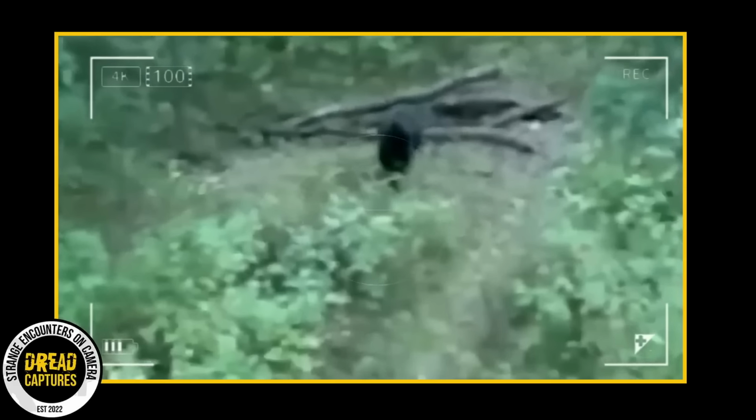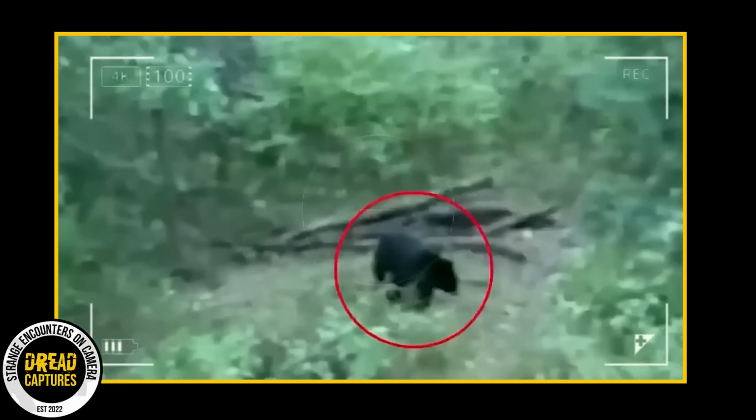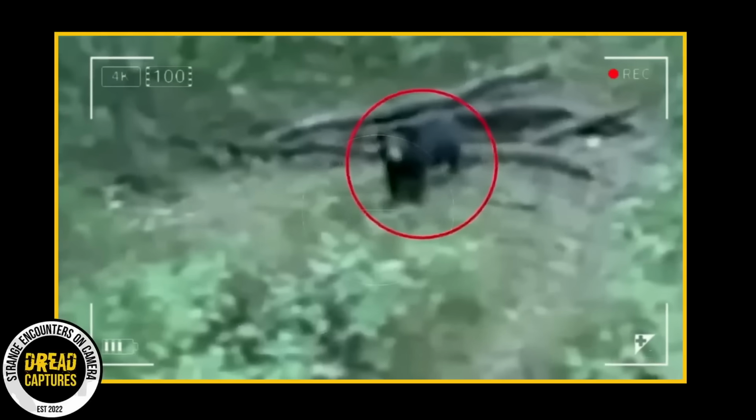This really is a good example of that saying, "They're more afraid of us than we are of them." That bear just took off.